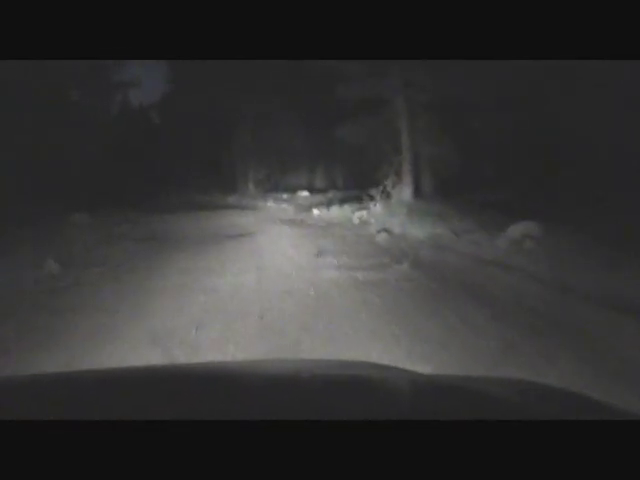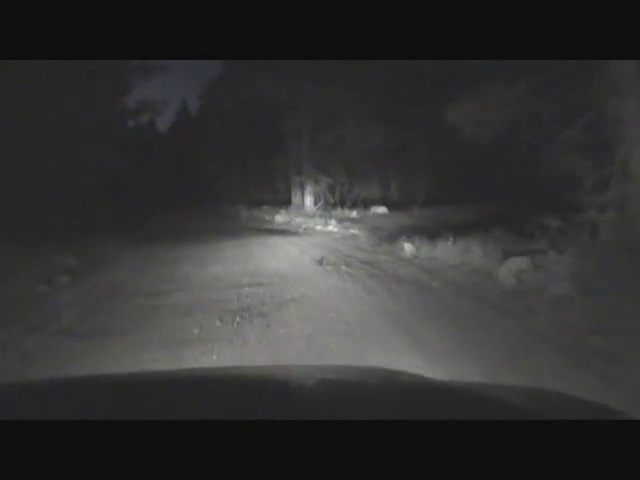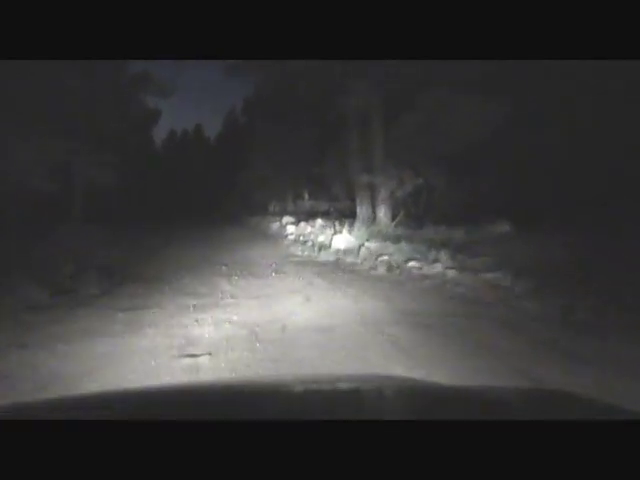The turnoff for the camp is right here. Yep, it's the camp turnoff right here. You'll see the reflector, maybe. Yeah, there it is. That's what eyeshine will look like too, similar, except for 2 dots. And we hiked down the road right along here, you know, a couple hundred yards. There's a small area as the road bends that has some young pine trees.